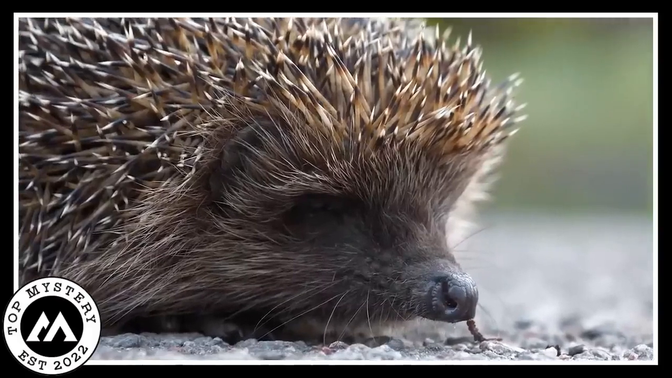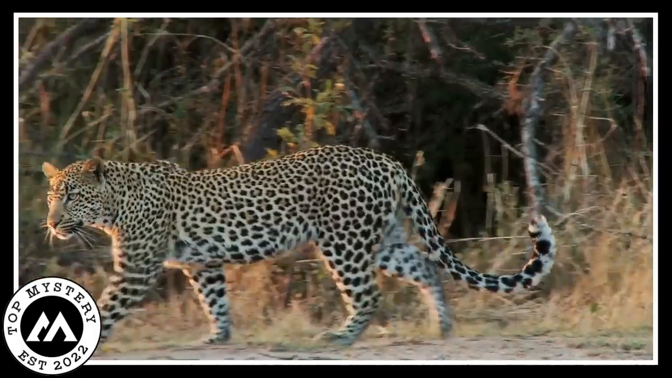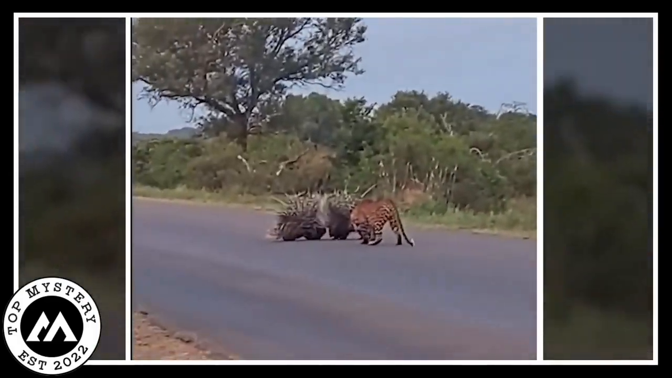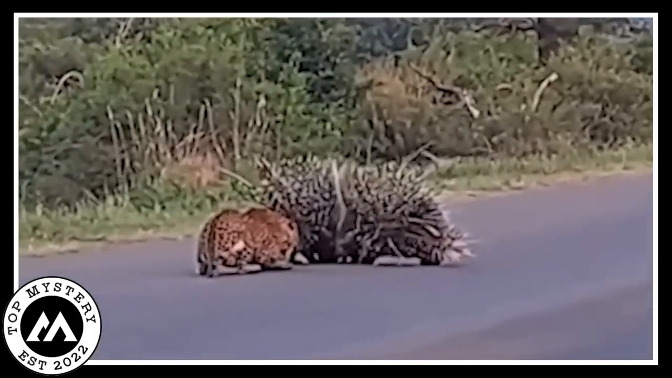Once upon a time in a spiky world, a hedgehog family faced a big problem. A speedy leopard came strolling down the road where the hedgehogs lived. Uh-oh. The tiny baby hedgehogs were in danger. Hold on, Mama and Papa Hedgehog were heroes for their little ones.